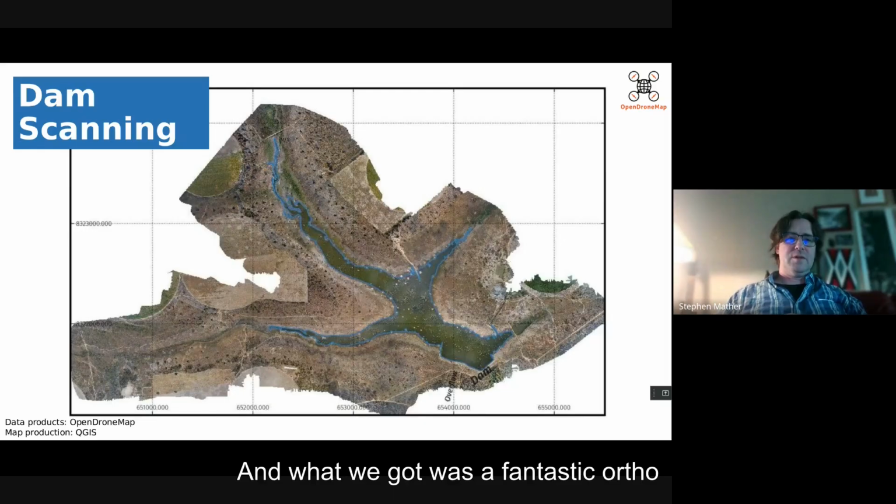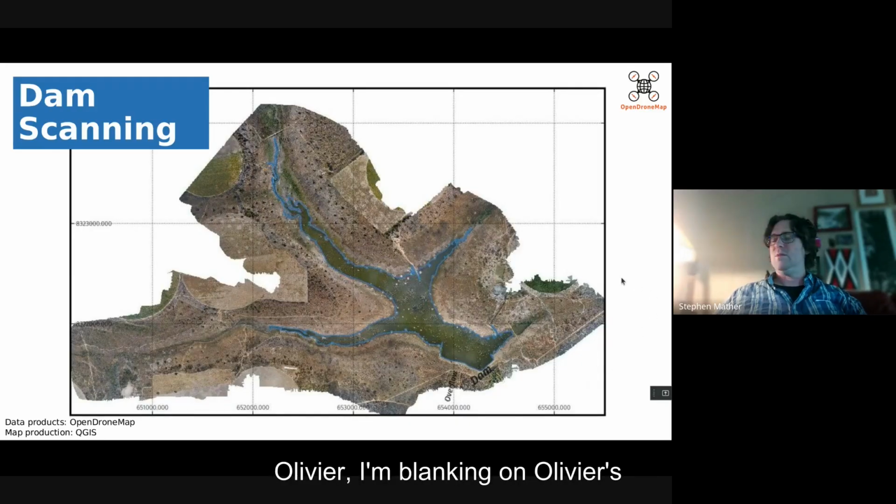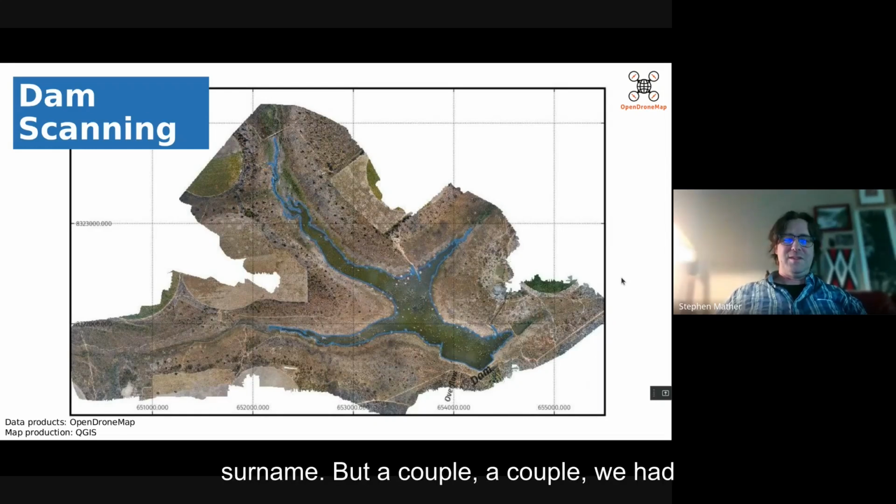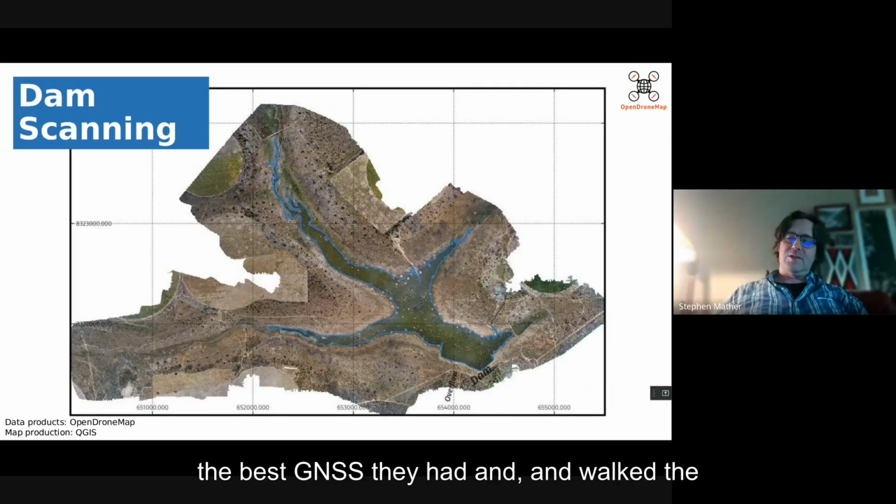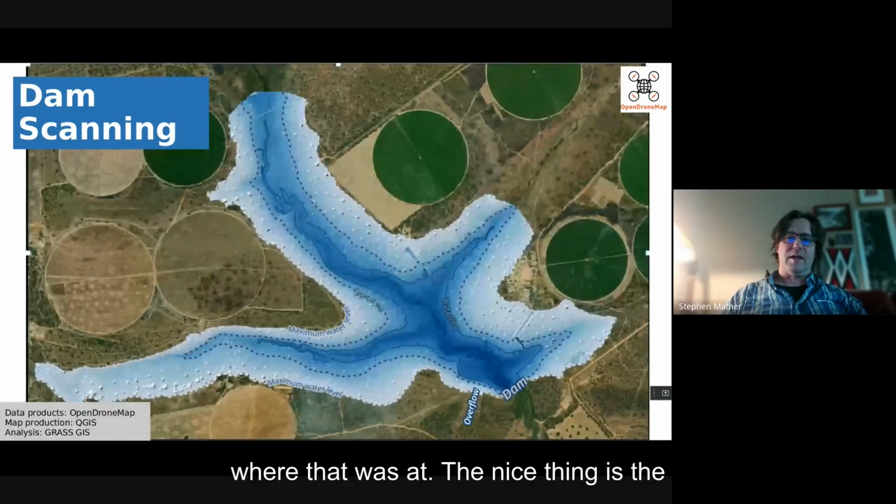And what we got was a fantastic orthophoto, of course, of Ray's Dam or Ray's Reservoir. If you look down here in the southeast corner, you can see this is where the dam is relative to the rest, and the overflow is right here. We also had a couple of folks in the field with us, Hessel and Simius and Olivier. I'm blanking on Olivier's surname, but we had 3 hydrologists in the field. They hopped out with the best GNSS they had and walked the shore. So we also had a nice little trace of the shore, so we knew exactly where that was.